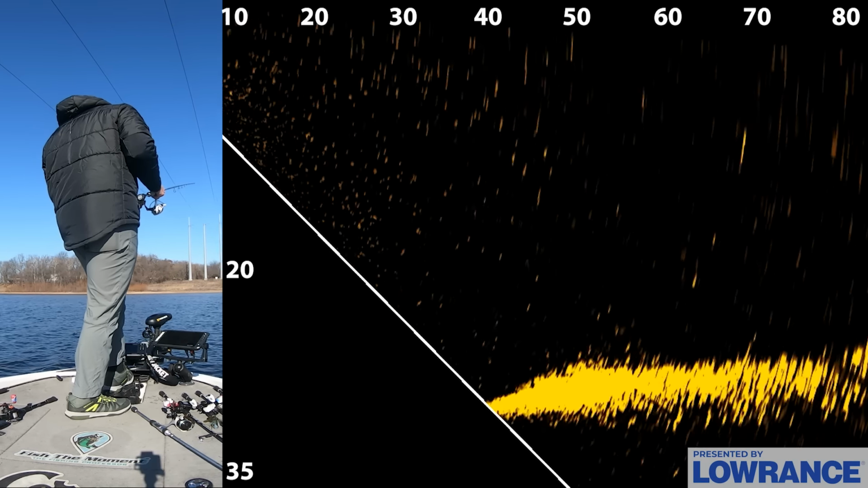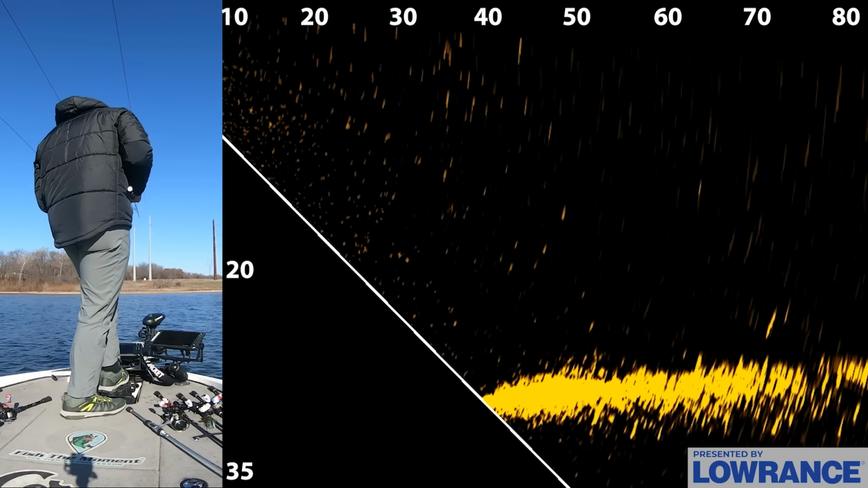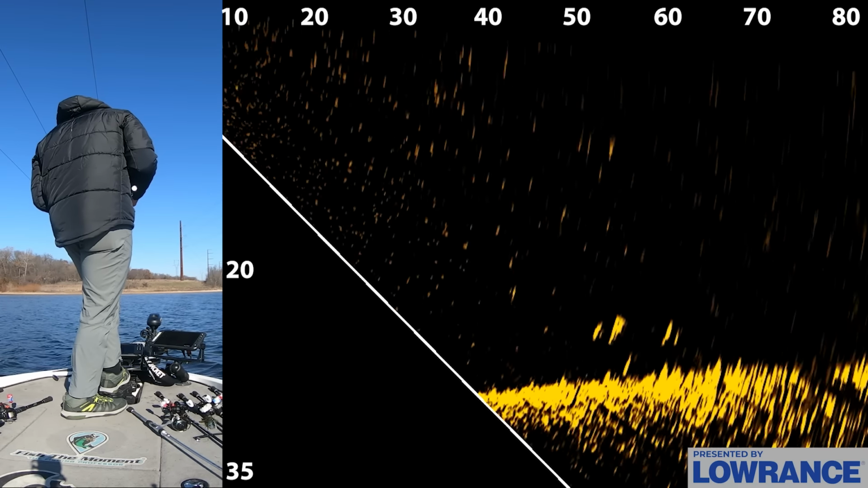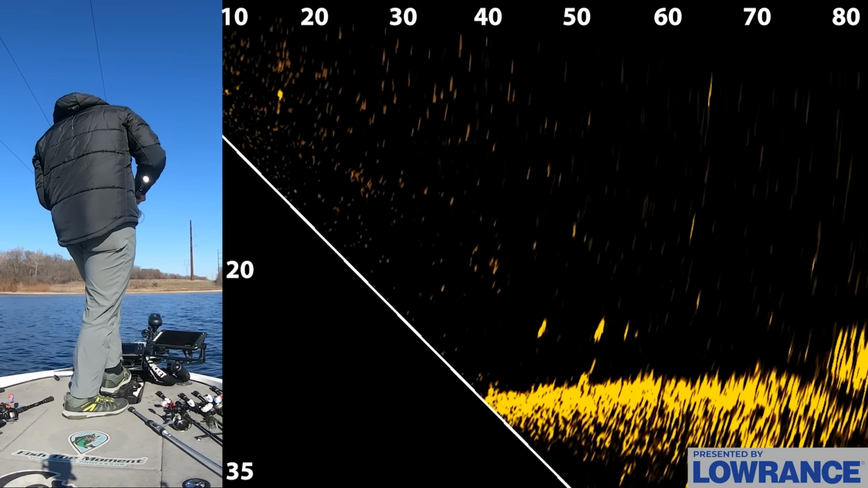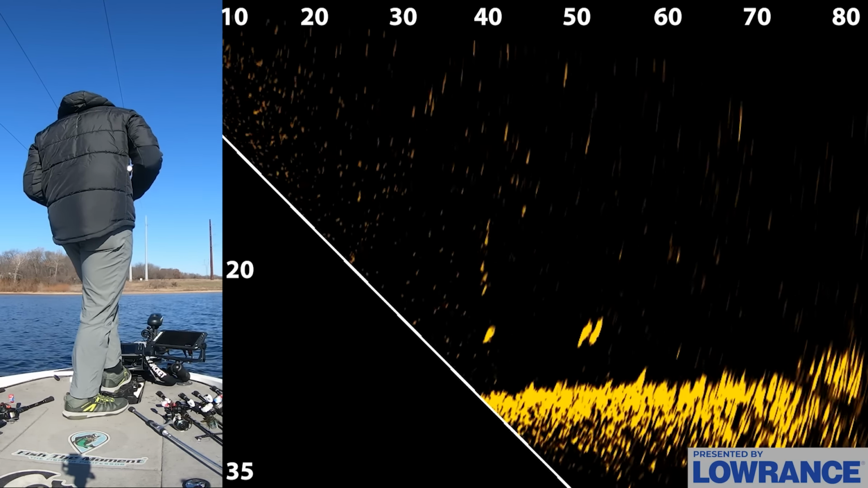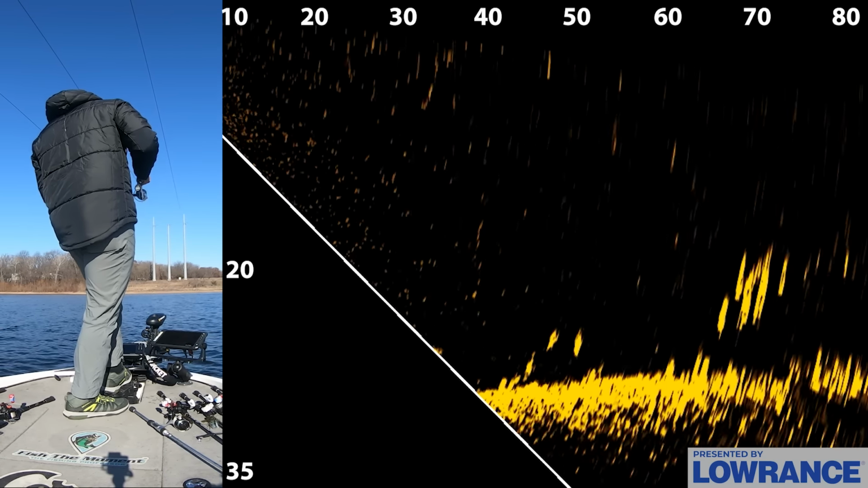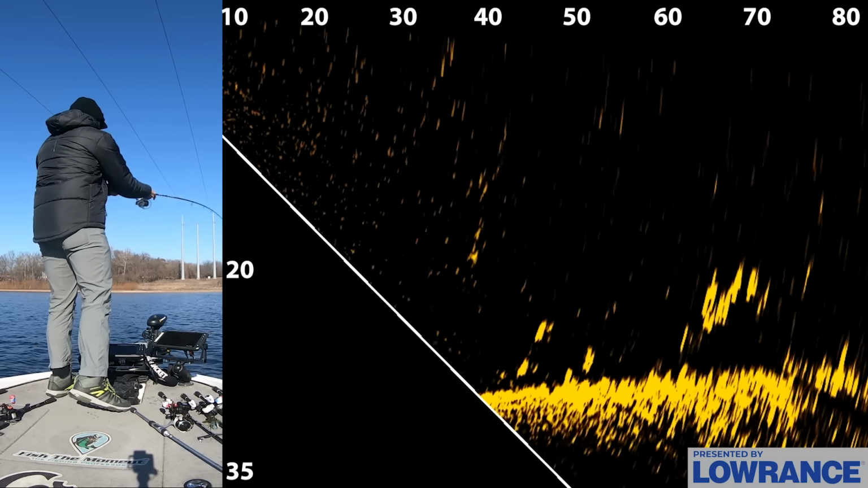Come on. Fish on my bait right now. You can see him, he's swimming at it. There's a bunch of them down there. Oh my goodness, look at all of them down there. There's a pile of them. Oh, look at all those fish. You gotta get in there. Look at all of them.